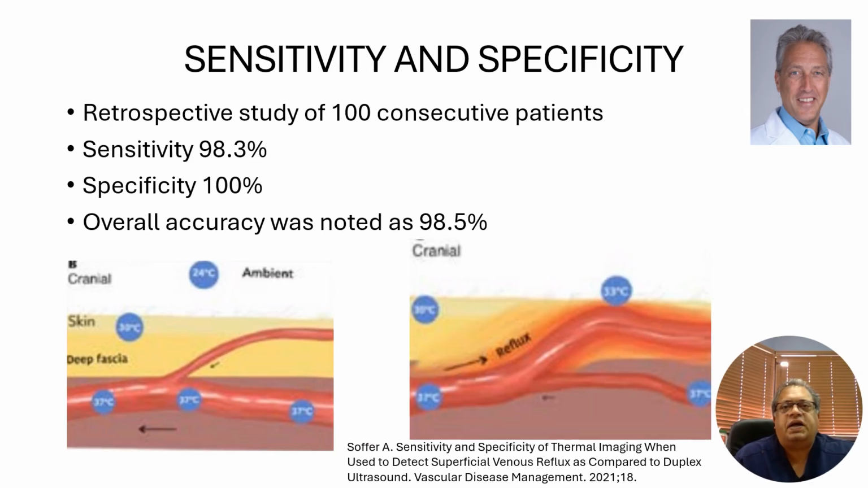A retrospective study by the same authors comparing thermal imaging findings and the gold standard DUS demonstrated a sensitivity of 98%, a specificity of 100%, and an overall accuracy of 98.5%. They also highlighted that the thermal emissions detected are due to the core blood refluxing onto the surface.